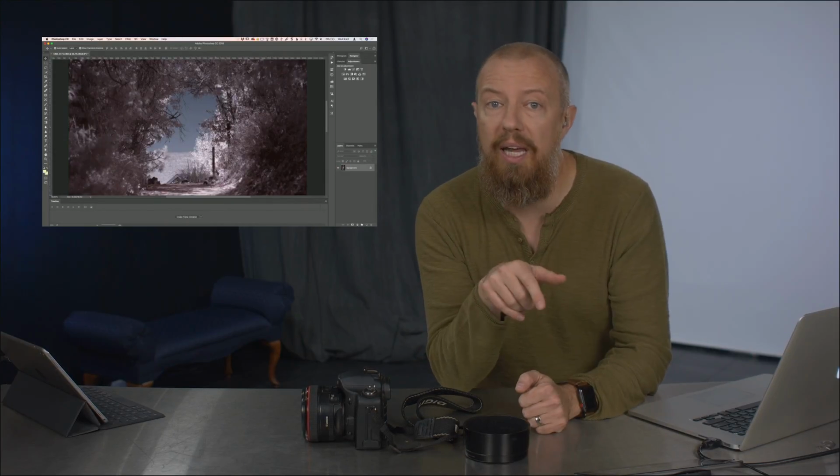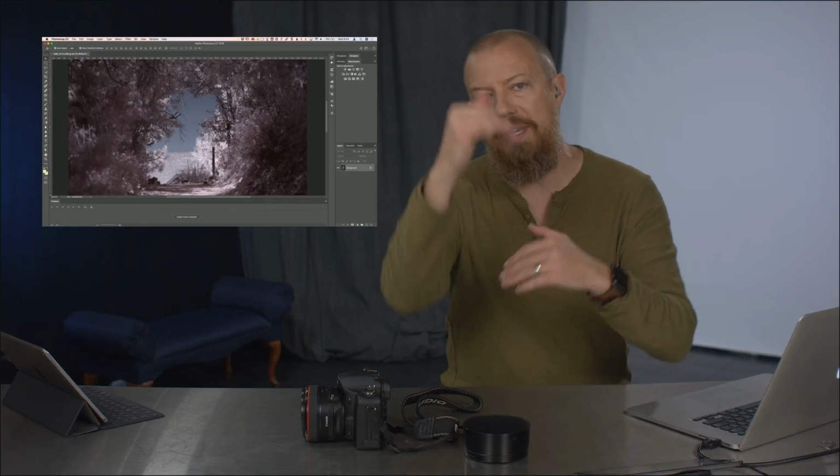Incidentally, if you want to play with files, if you go to that LifePixel website, on that comparison page that I showed you, they have downloads. You can download each one of those raw files from the different types of conversions and play with it yourself, which is great. It'll give you a chance to kind of get your hands dirty with it.